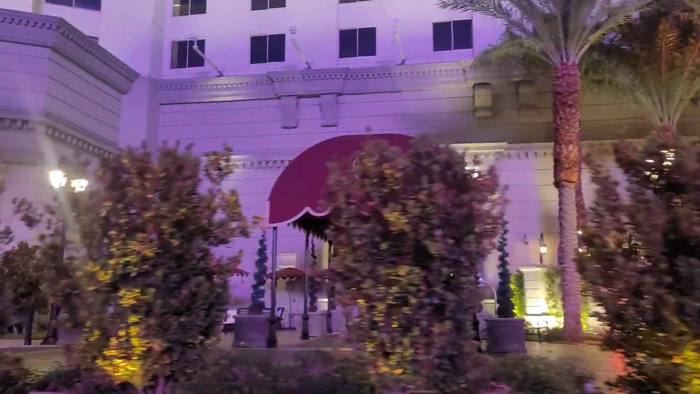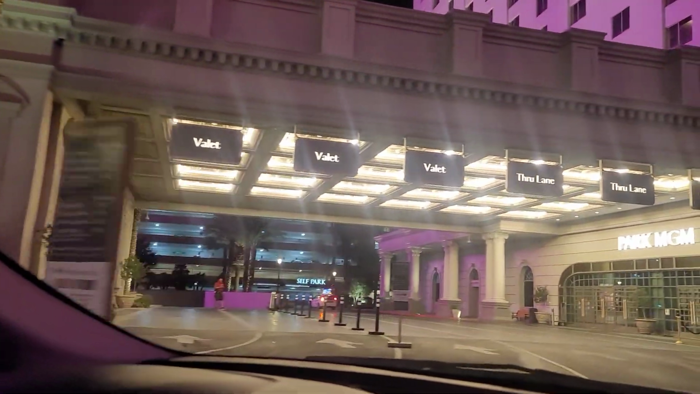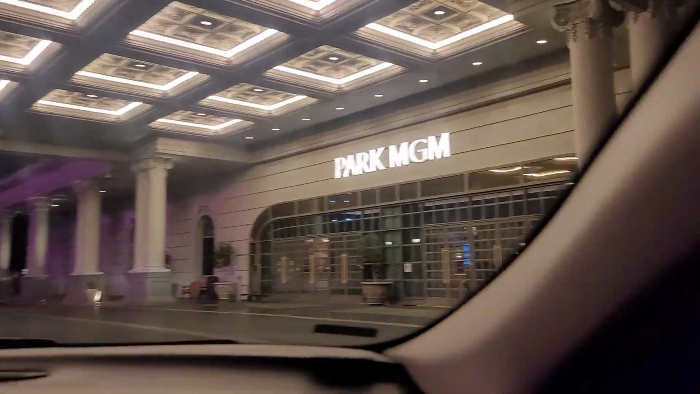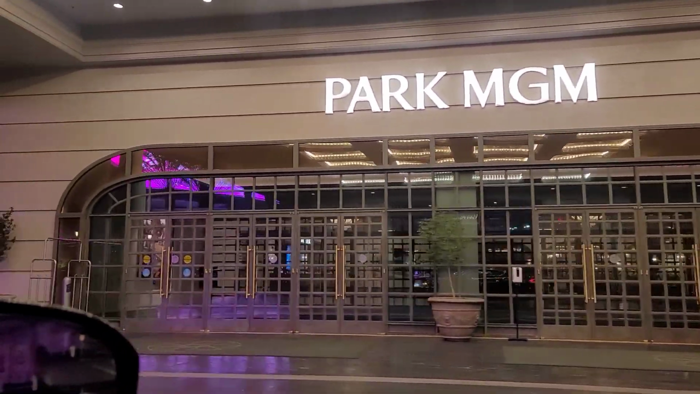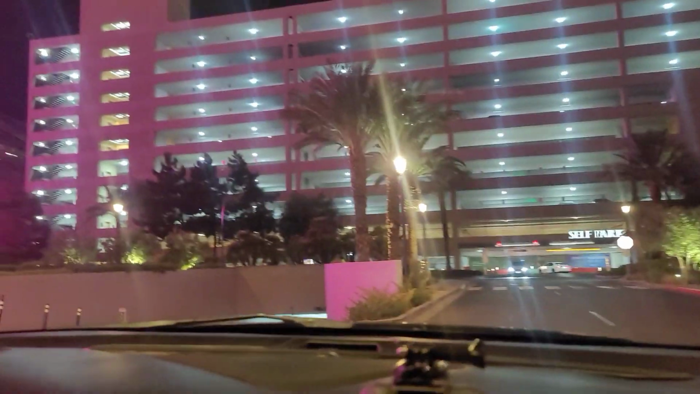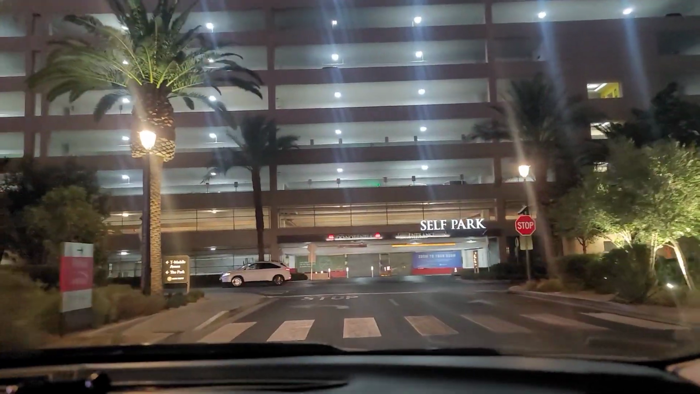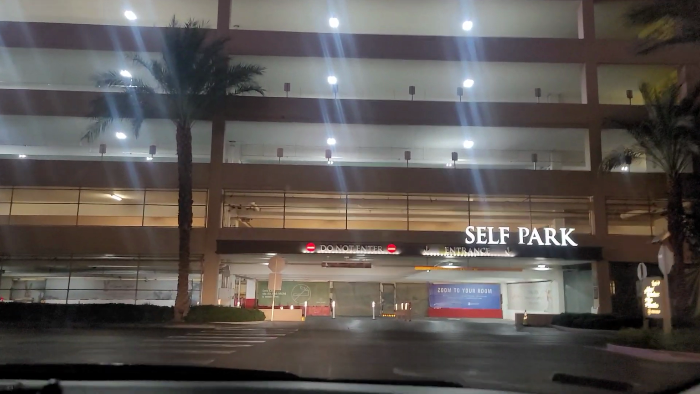This is the old Monte Carlo, which I loved a lot. I think it was way better when it was the Monte Carlo. Just now it looks pretty plain. It's pretty quiet on the outside. I think everything here now is kiosk. I mean, I don't even think they have check-ins. And right across there is the T-Mobile from Park MGM. We haven't stayed here since it was Monte Carlo, but we did enjoy it. Since then, they added that Italy in the front. Yeah, we're gonna definitely do a film of that.